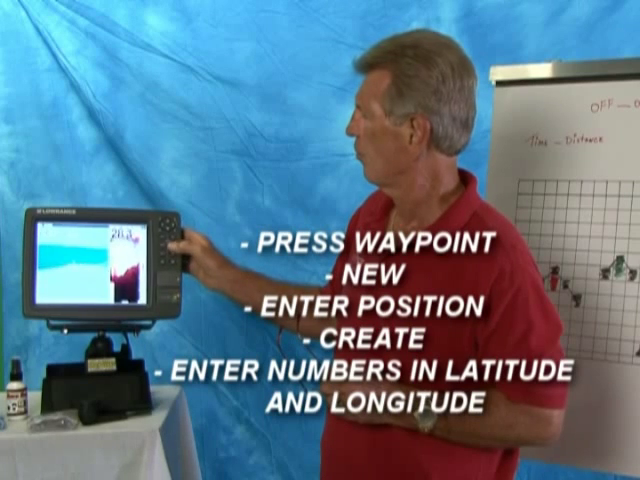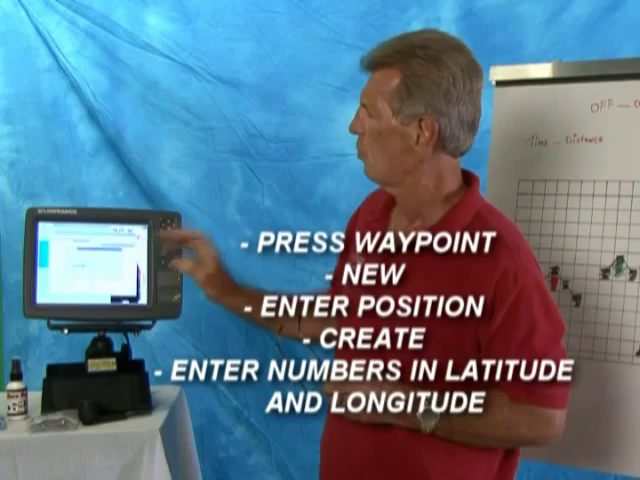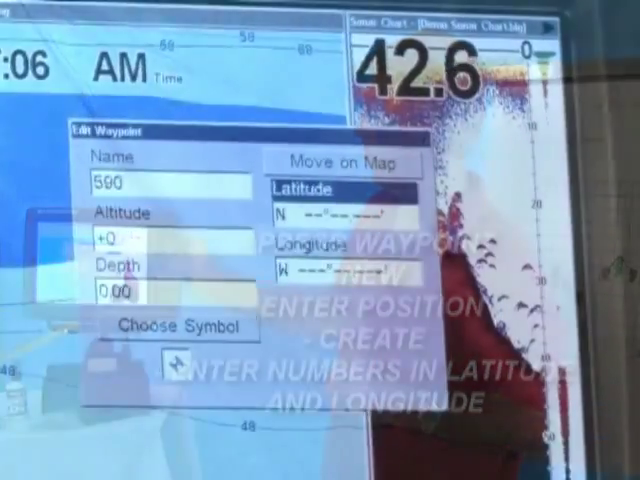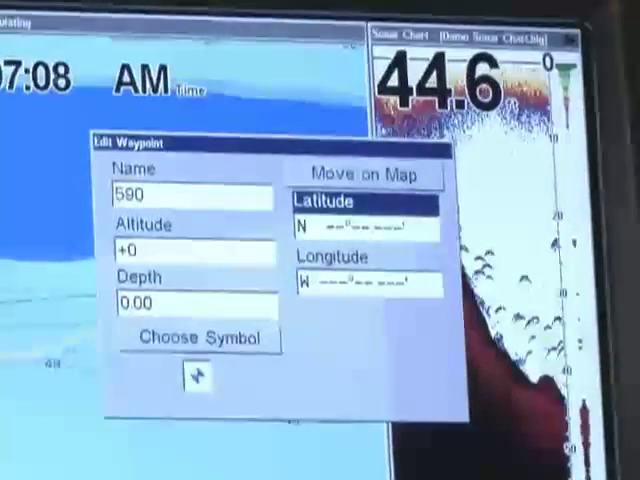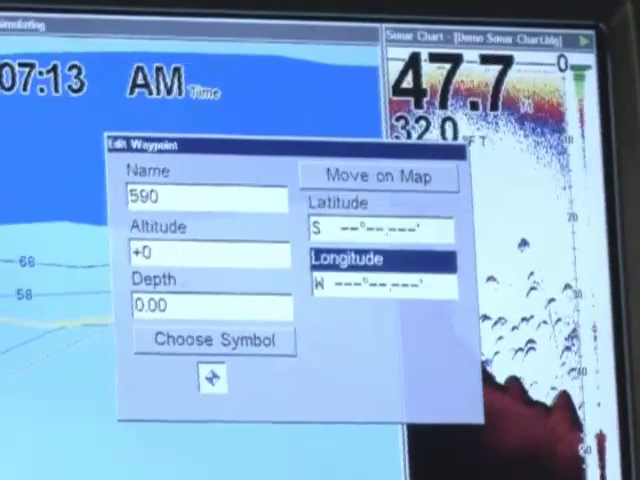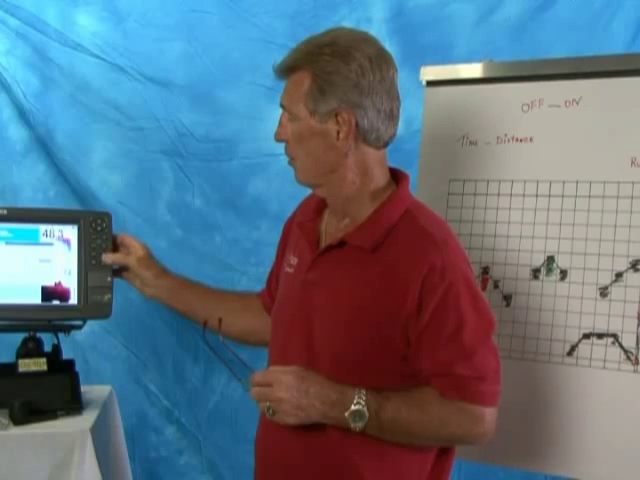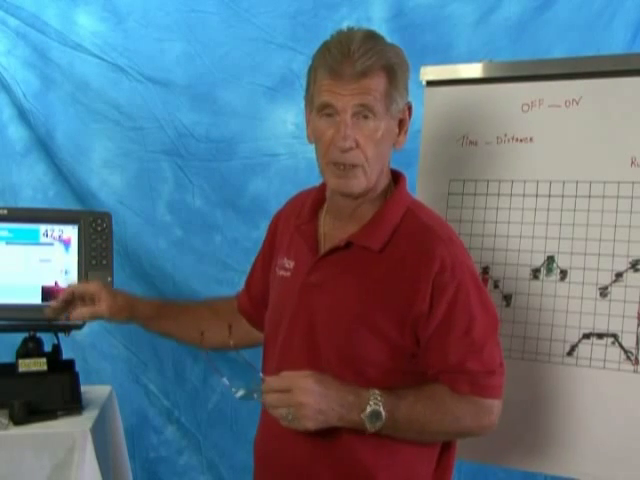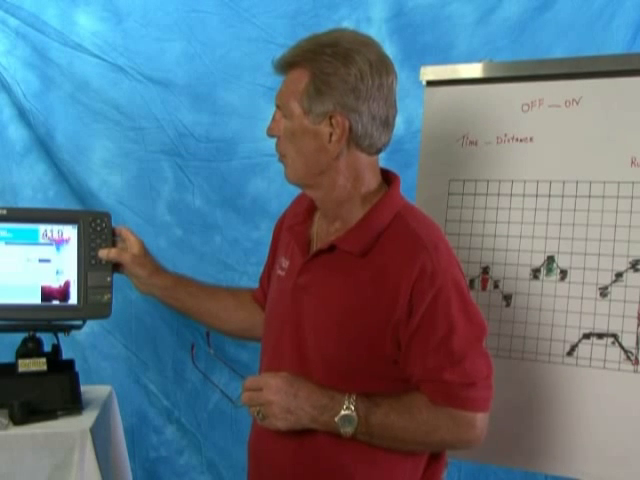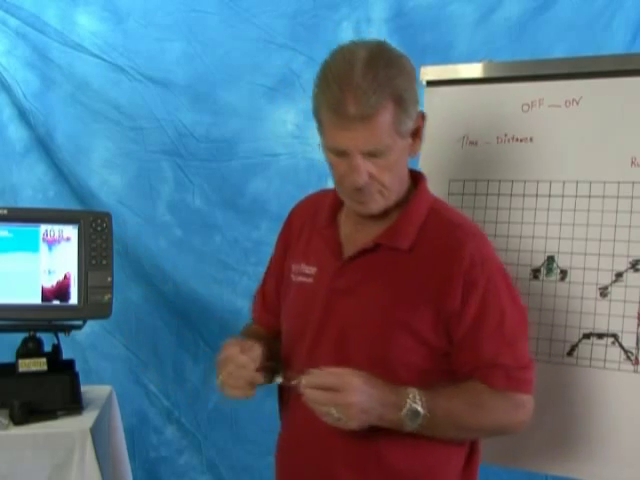waypoint, going to new, enter position, create, going over to the latitude, pressing enter, putting the number in, going to the longitude, put the number in, and that's it. It's done. And if you don't give it another symbol, then the default symbol, which is a blue diamond, occurs. And that's all there is to it.